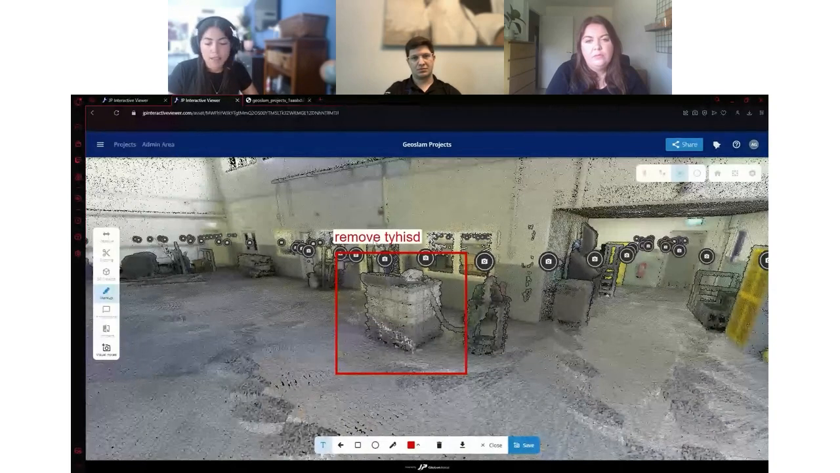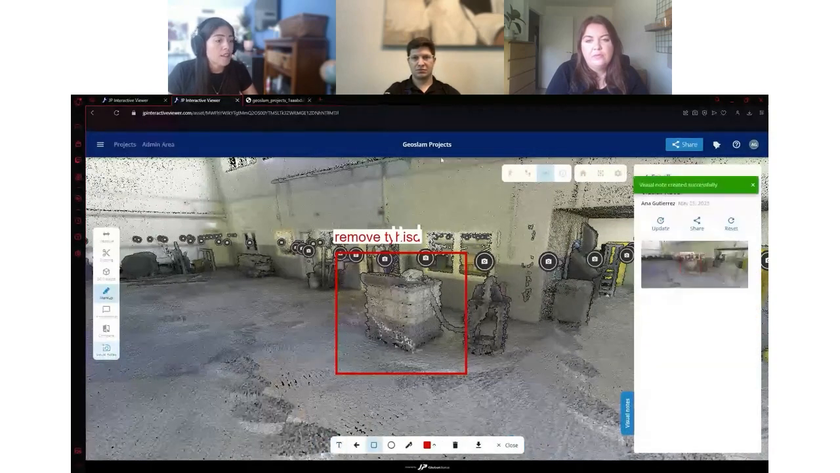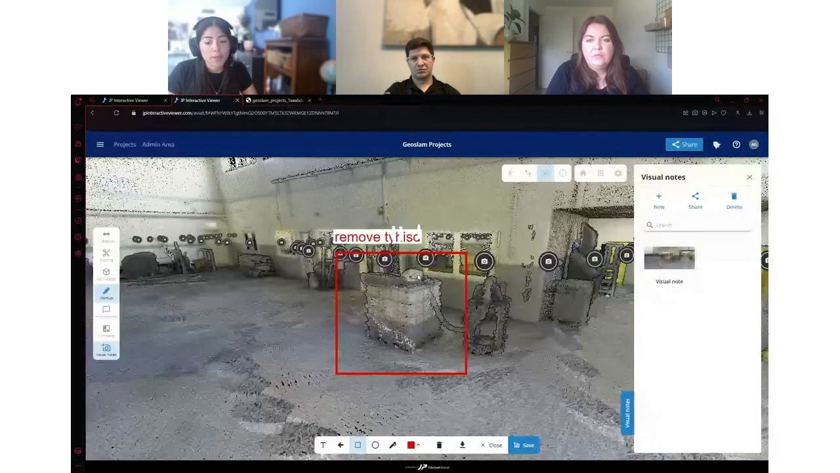And once the screenshot is saved, you can either download it as a picture or you can save it as a visual note. So you can later share this specific viewpoint with someone else. Let's close this right here. We'll come back to this.